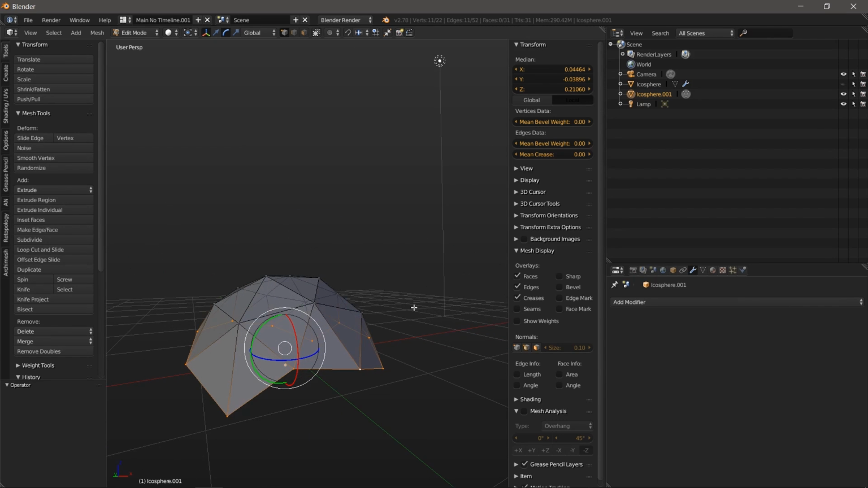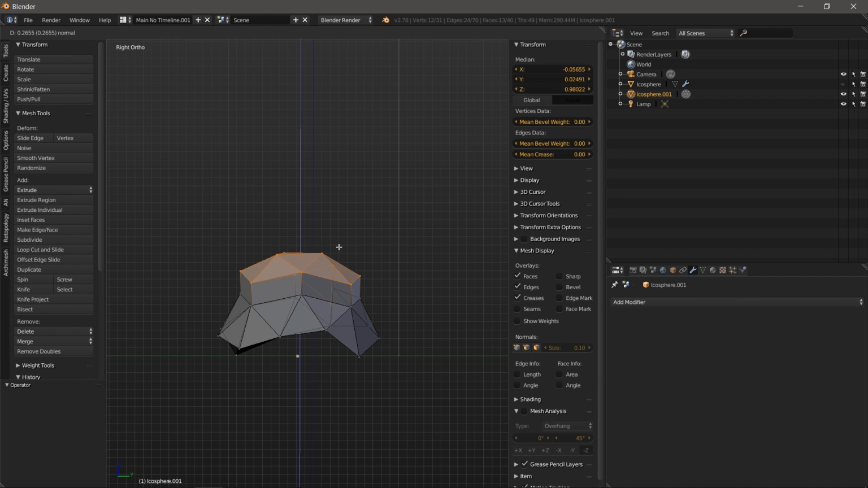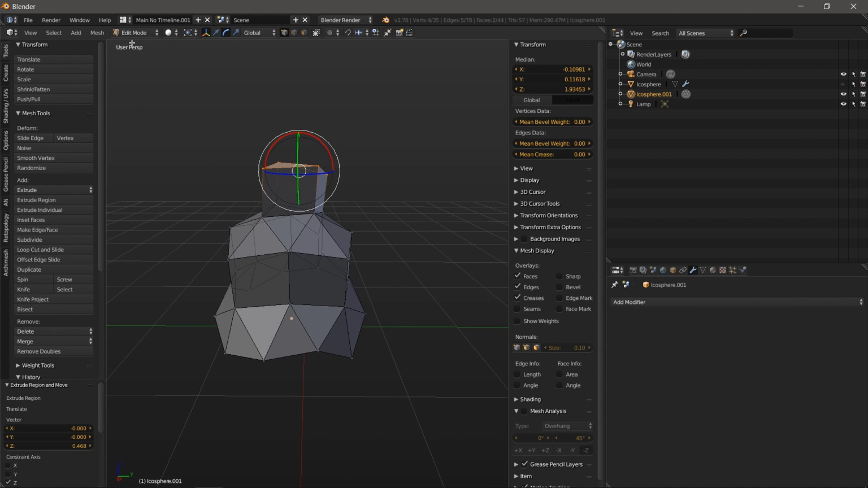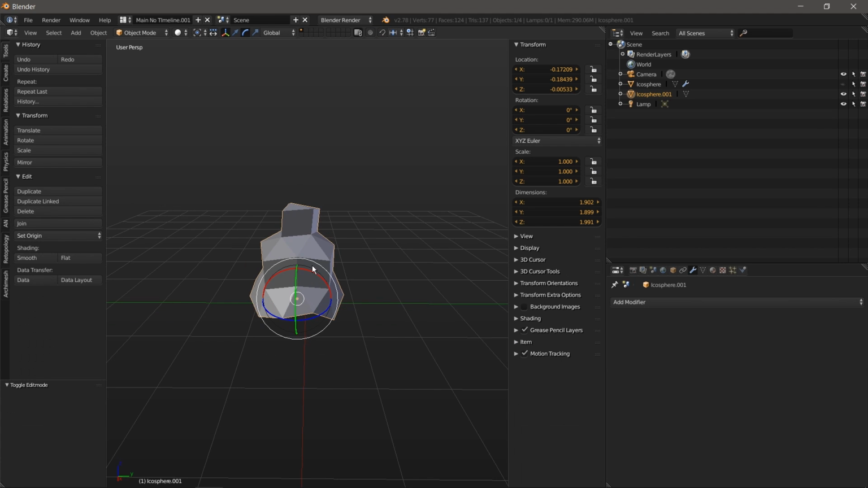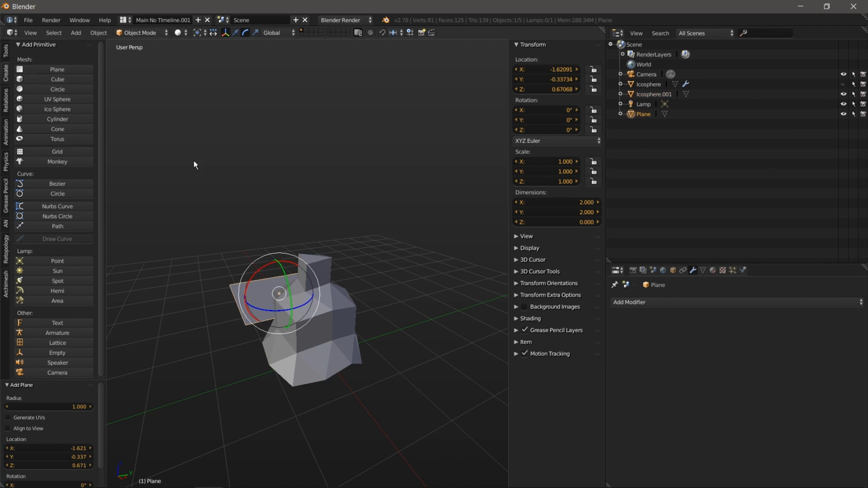So your model would really look something like this, right? Like that, and it extends upwards, blah blah blah. And let's go back into object mode. What we can do is Boolean cut a plane along the bottom so that we get a straight line. So I'm going to go to create plane.